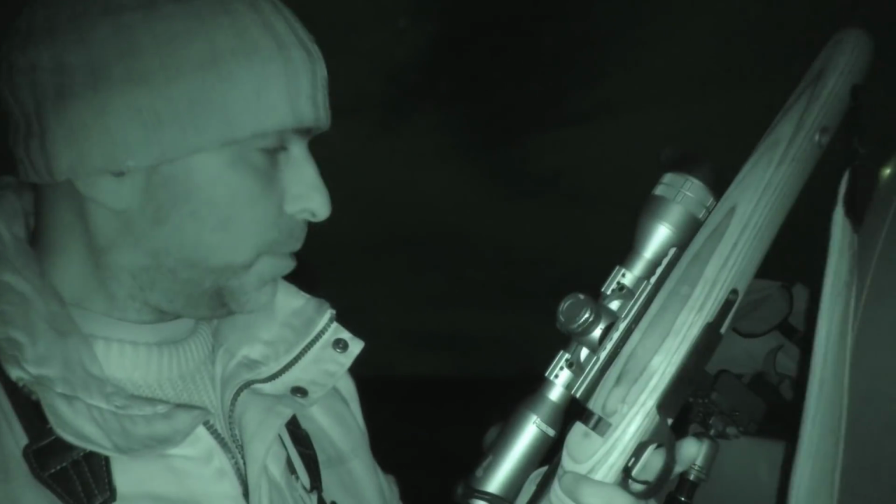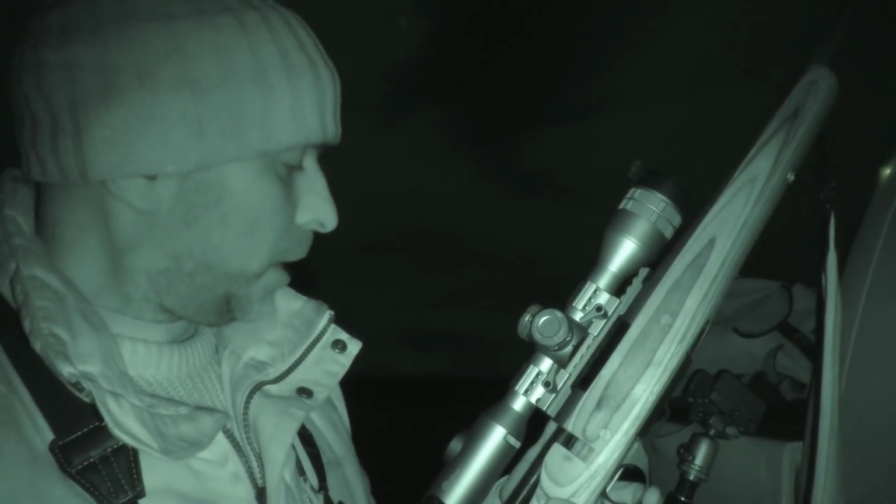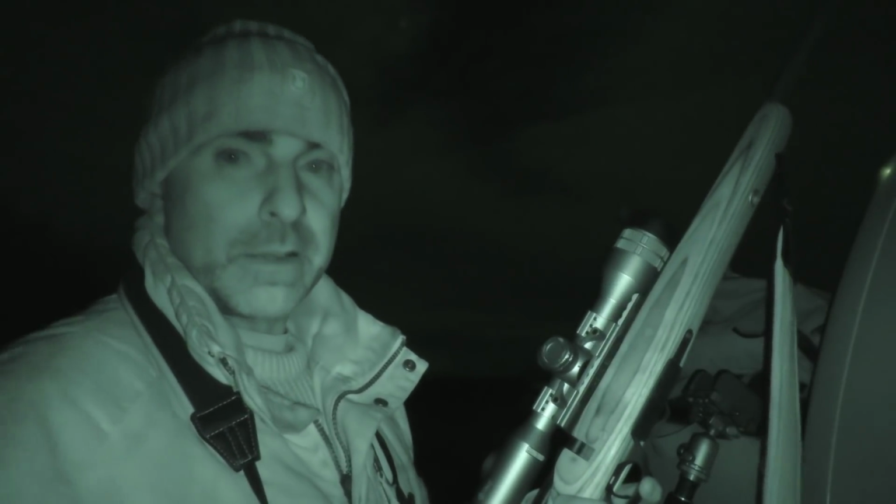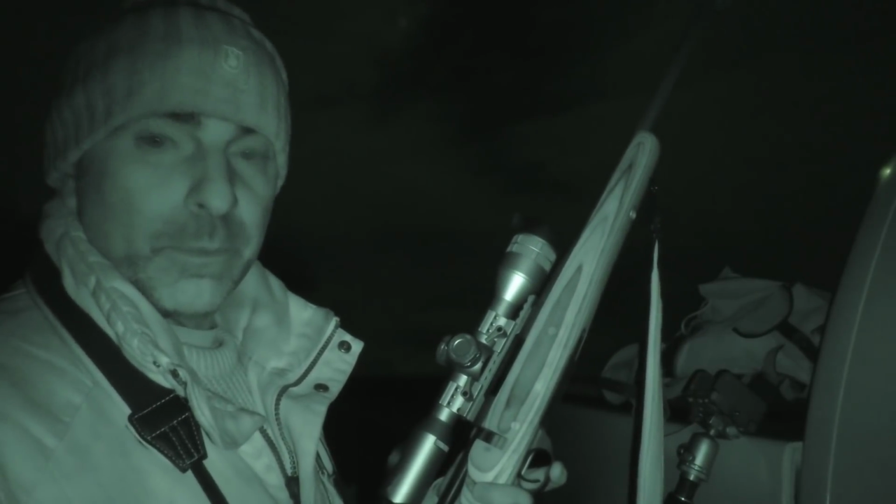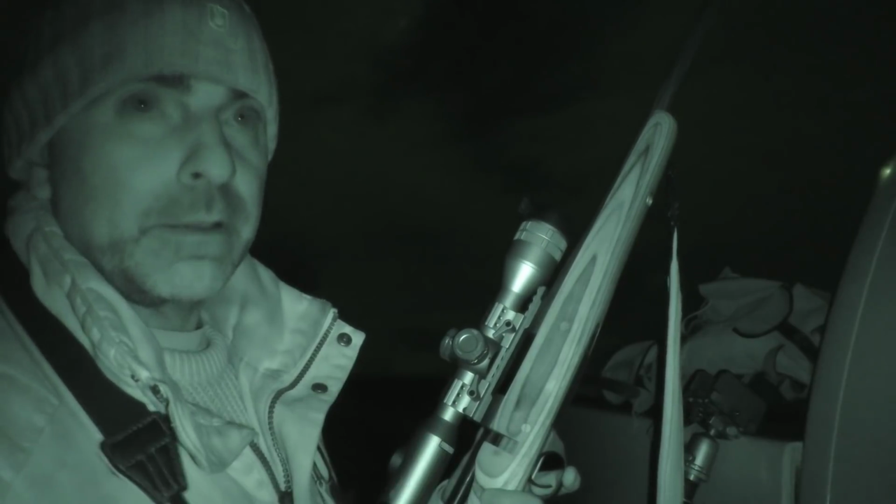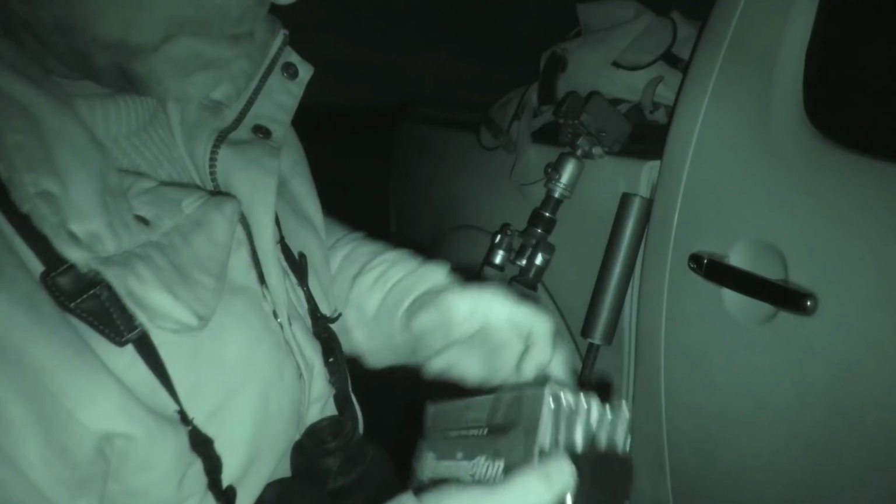So this is the setup I'll be using this evening. This is a Weatherby Vanguard rifle with the Tube TL35 on the top there from InfiRay. That's in 243, so it's got plenty of stopping power, and we'll also be using the Accolade 2 Pros, which have got the laser rangefinder on there, so perfect little setup. This rifle seems to rather like the 75 grain Remington ammunition.